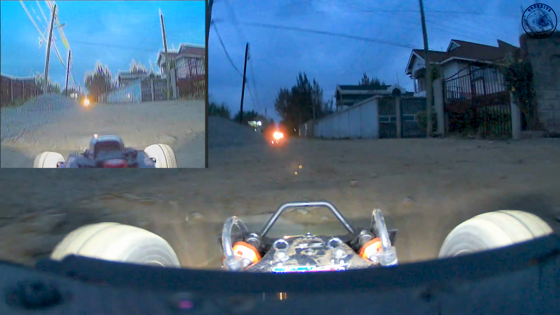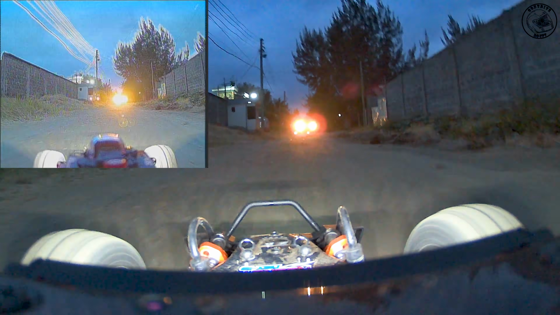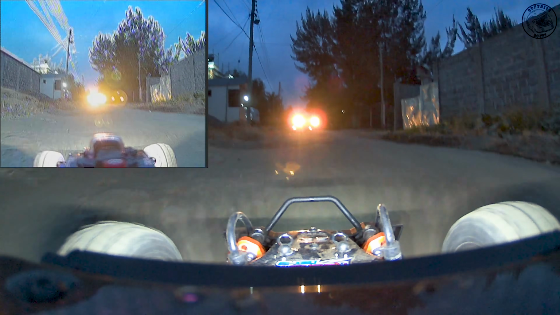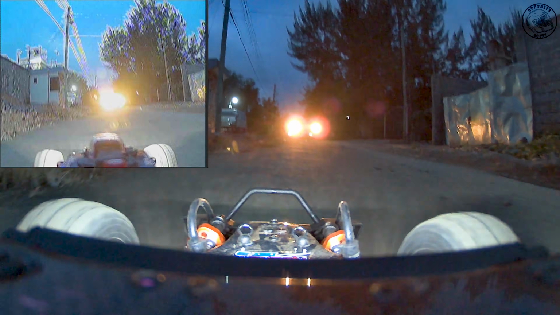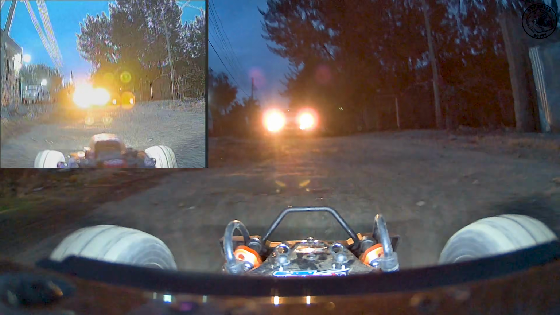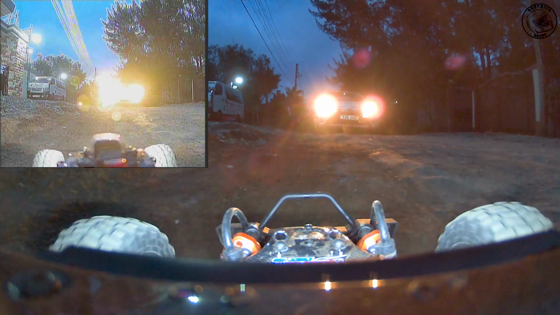Now that we are close enough, I can point out one of the biggest limitations of this FPV camera, which most of you have probably already noticed. At this distance, the action camera can clearly tell that the light is coming from two separate headlights, but the FPV camera can't distinguish between them. They just merge into one large, bright source of light.